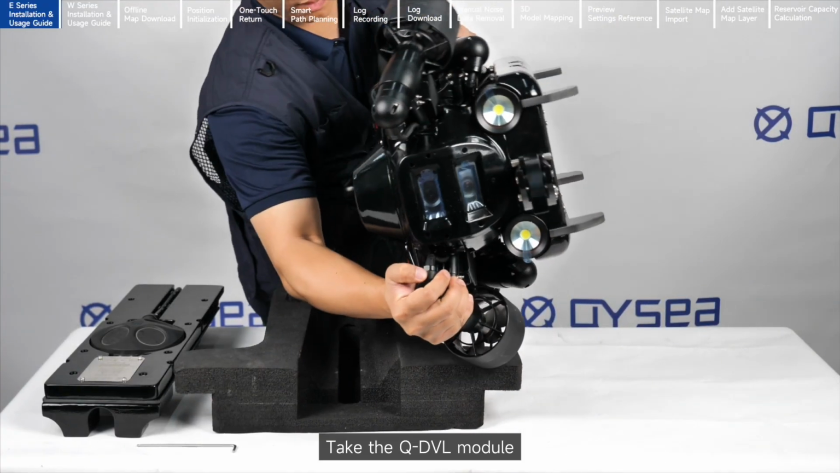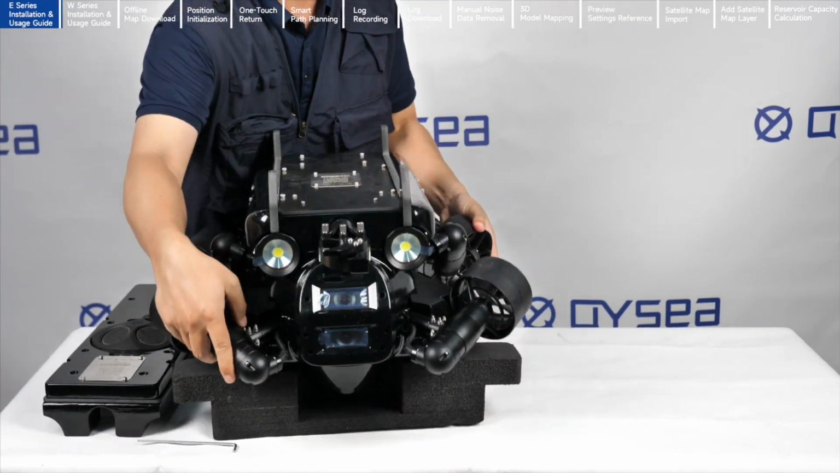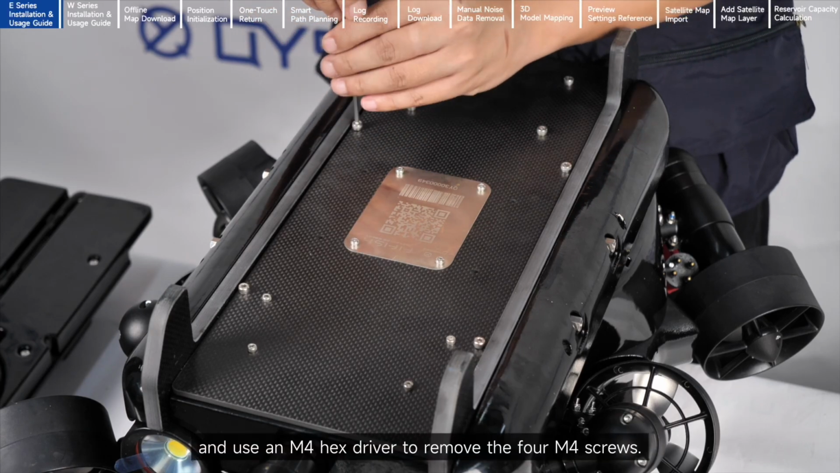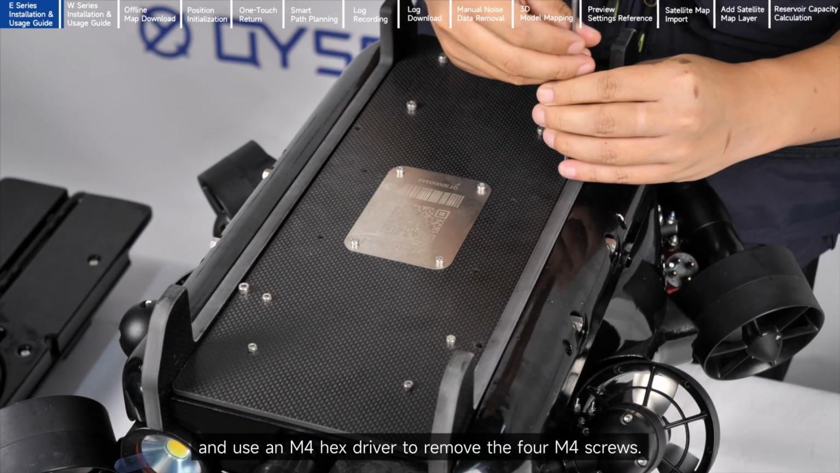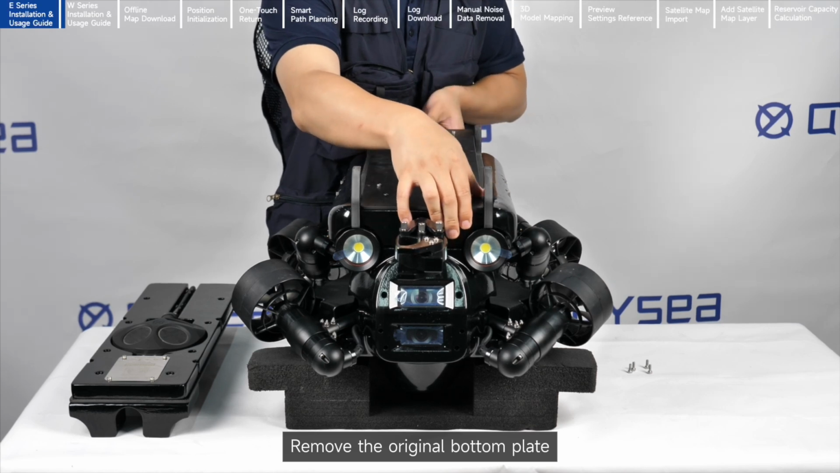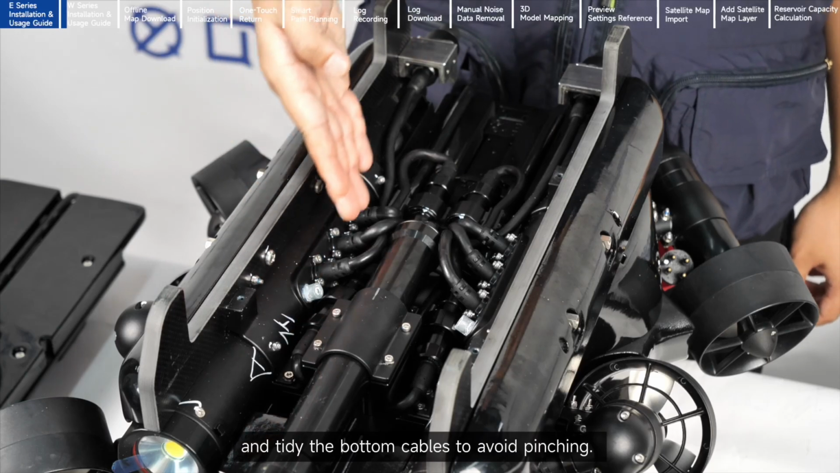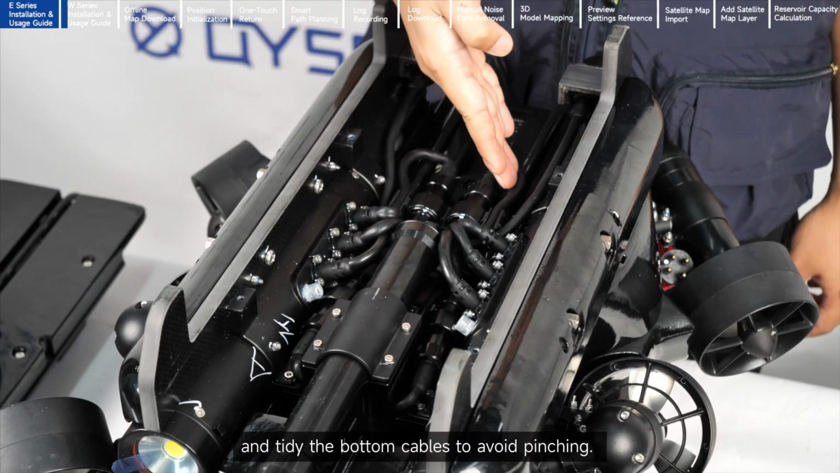Take the QDVL module, turn the ROV bottom side up, and use an M4 hex driver to remove the 4 M4 screws. Remove the original bottom plate, install the QDVL module, and tidy the bottom cables to avoid pinching.